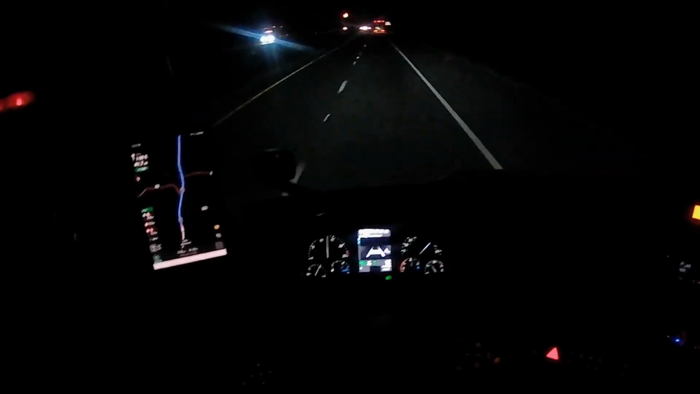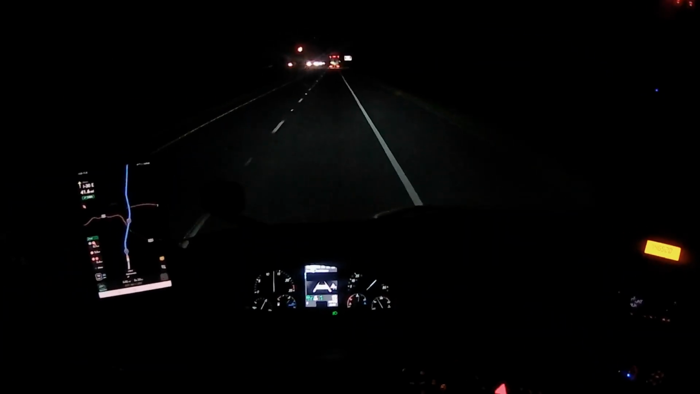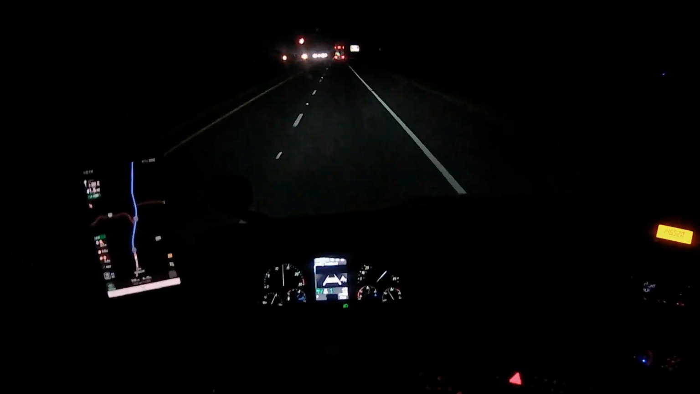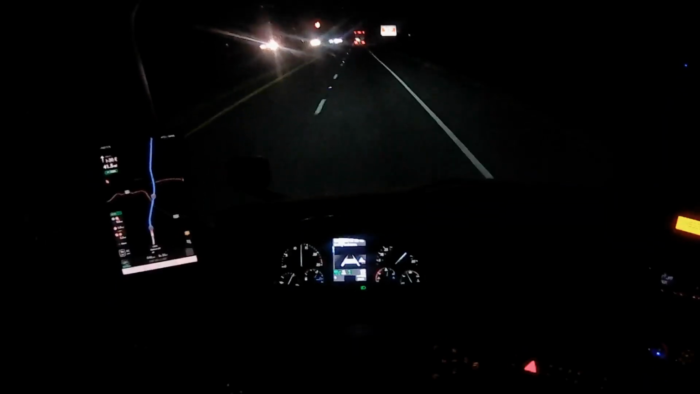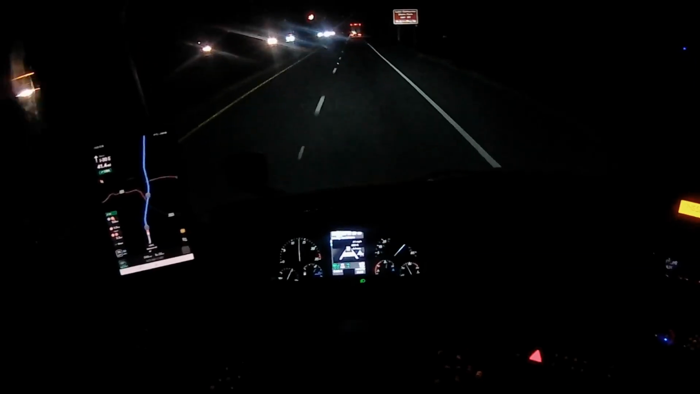Alright, so we're back on the road again. I'm trying to sit back far enough to where the camera on my head will be able to see out the mirrors. I'm trying to watch the road while I'm flipping my head around there. So that sound was a lane departure warning, the little buzzing sound.